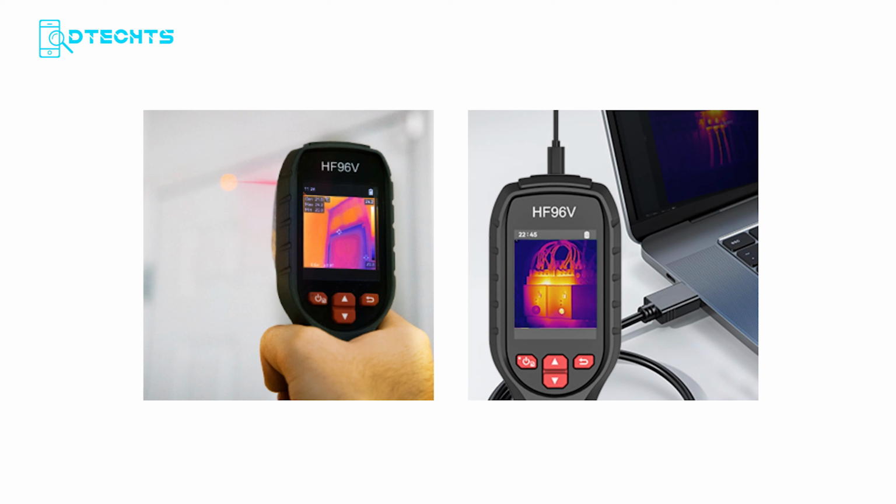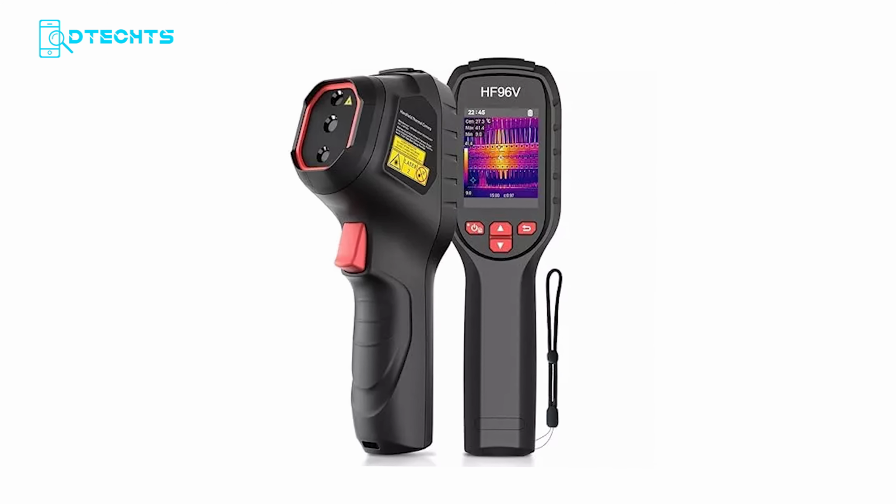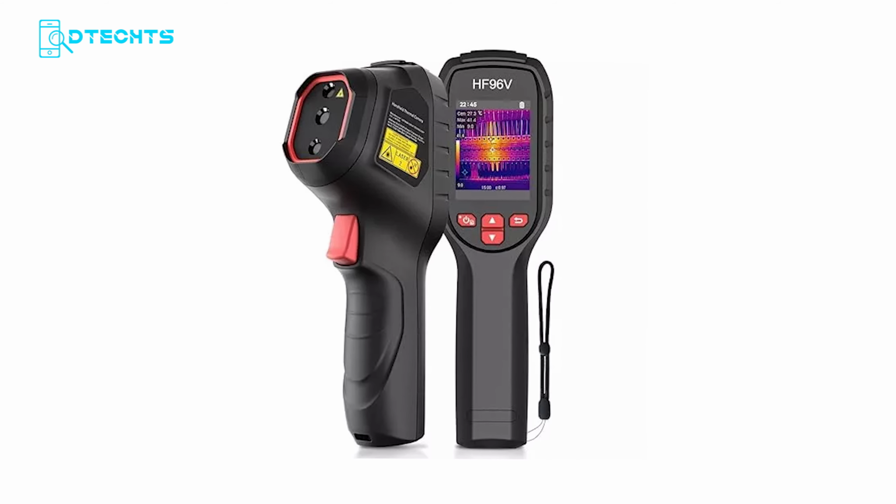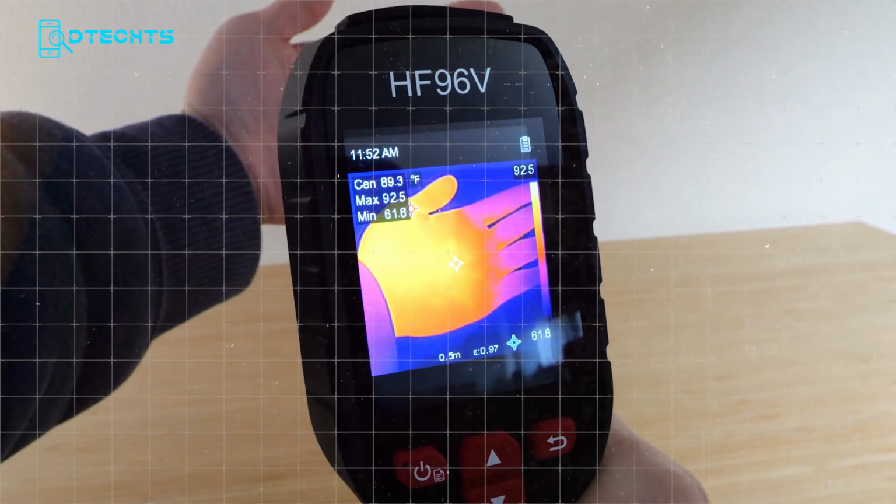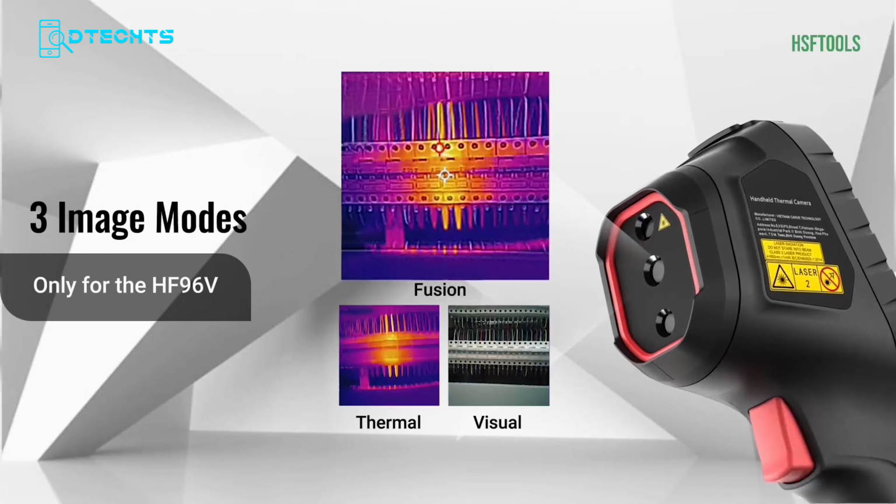Now let's walk through the physical layout. Underneath the display, there are 5 buttons lined up in a row. On the far left is the power button. The 2 center buttons handle up and down navigation through menus, and over on the right is the back button. Flip the device over to the rear side, and at the top you'll find the laser. Below that, in the middle, sits the image laser sensor, and then the thermal camera lens itself. That's your primary capture tool.